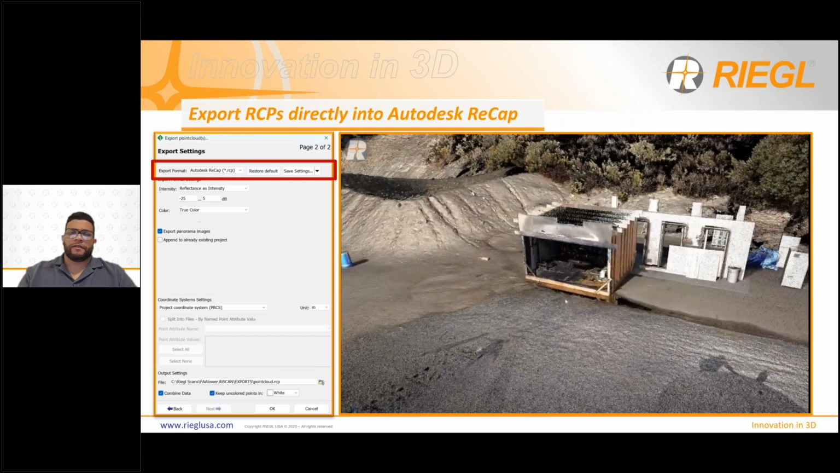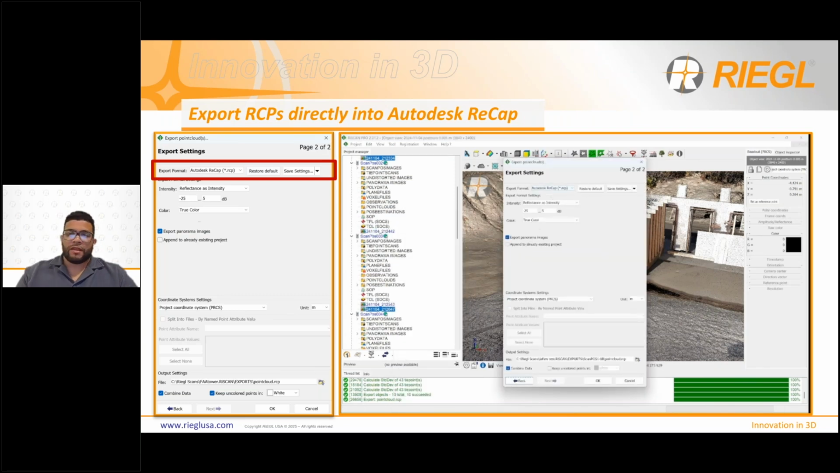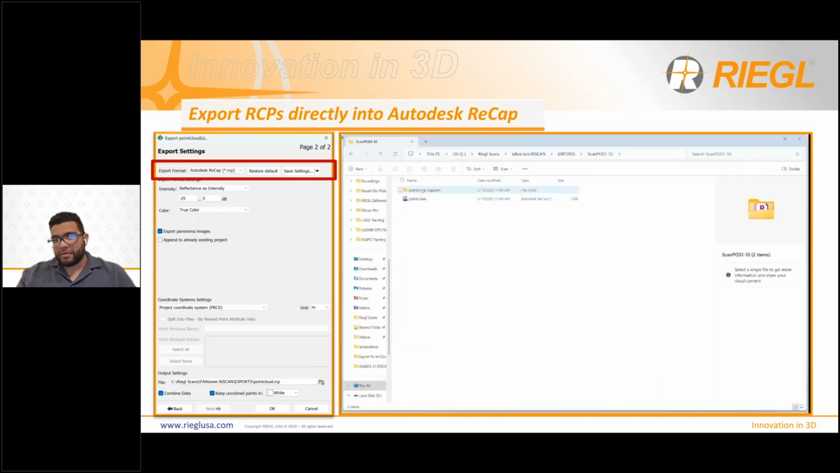With the data set, you're simply going to click on your scan positions and right-click export. RCP will be an option now on the newer version of RiSCAN Pro. You can export the panos with it, choose specific coordinate systems where you want to save it, combine the data, etc. Then this is what the output looks like.